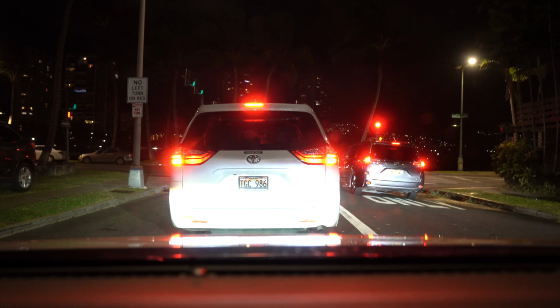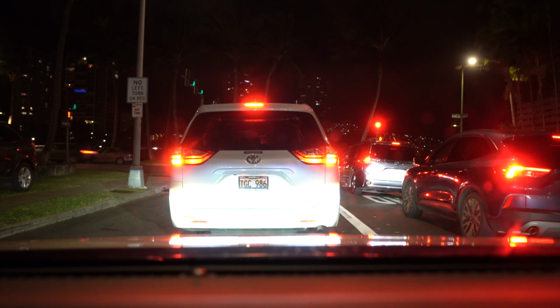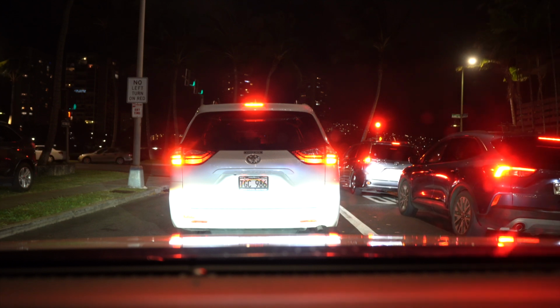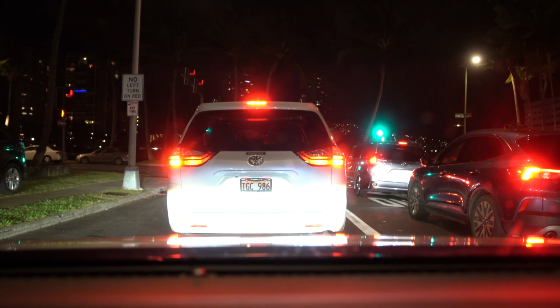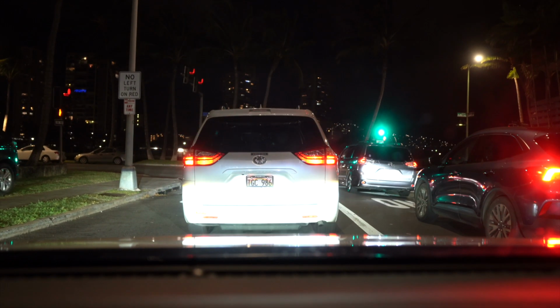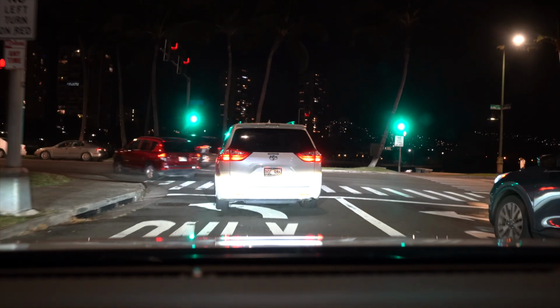One thing about these lights on the side streets is they can seem like they last forever and a day. Alright, light, can you please change? Please, please, please. And it changed. Alright, so now I'm going to go ahead